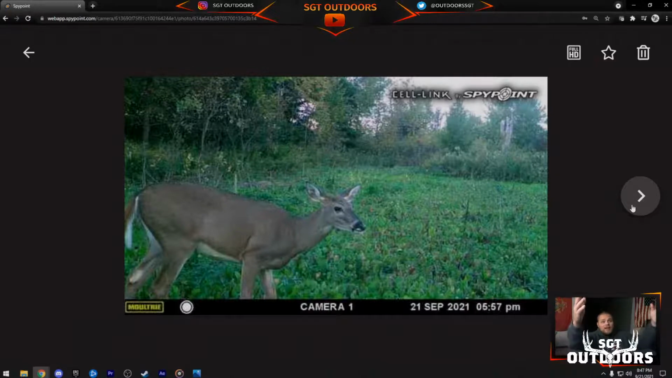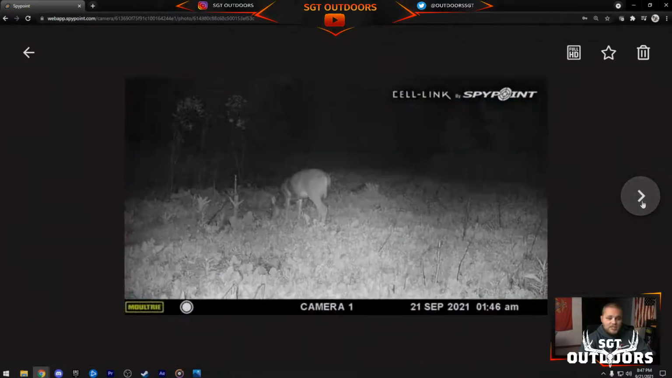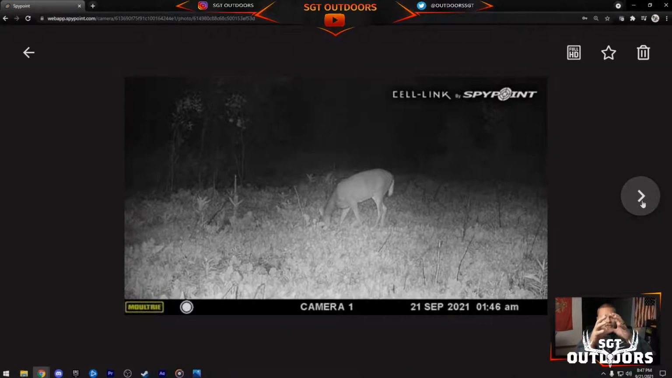Food plots are working, man. I mean, you can see it in this photo how big these food plots are and how well they came in. Still can't believe how well all our first year food plots grew. Absolutely insane. Some of our turnips already have bulbs that are like the size of a baseball on the bottom of them.